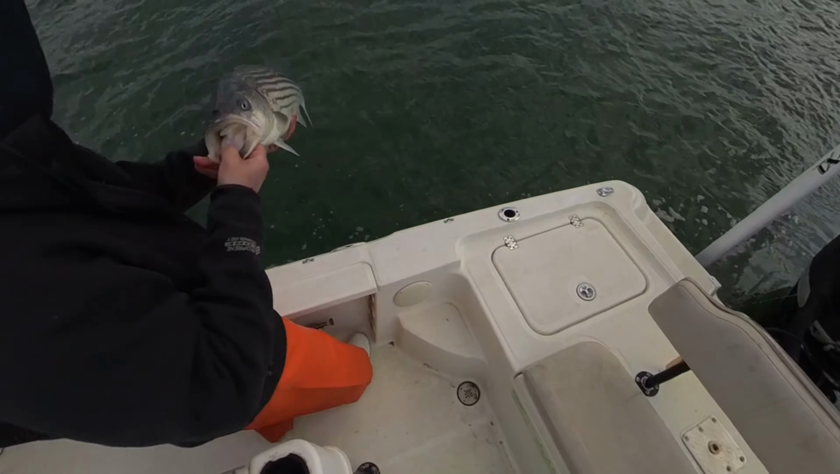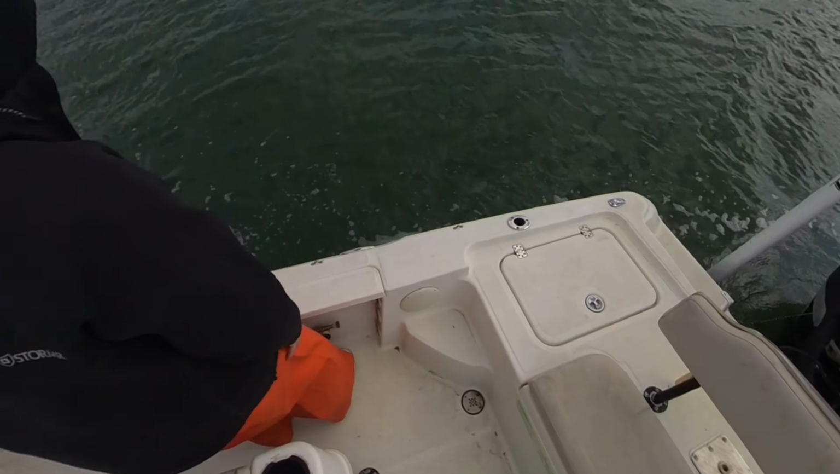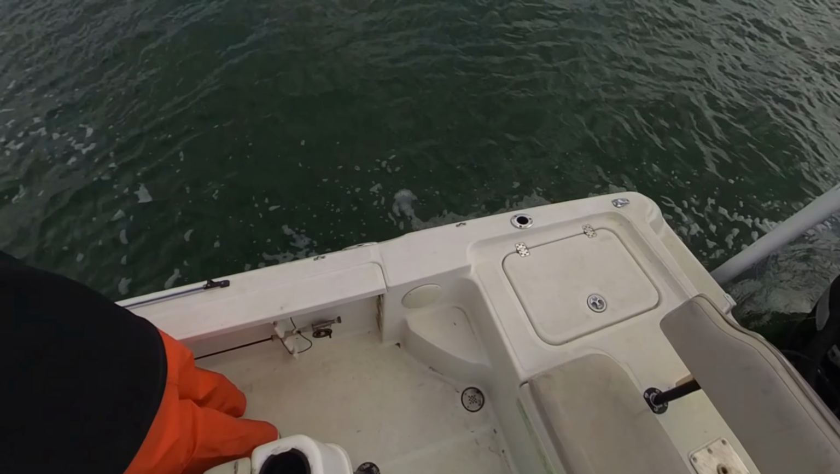Nice fish. Cold water, quick bite, quick release.